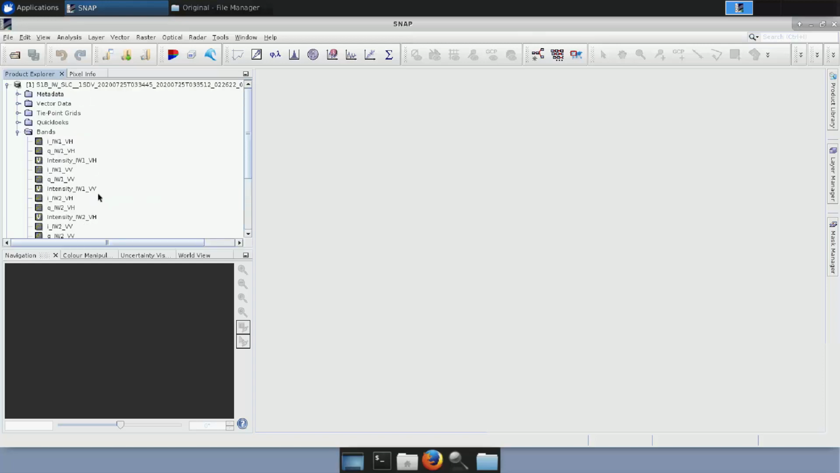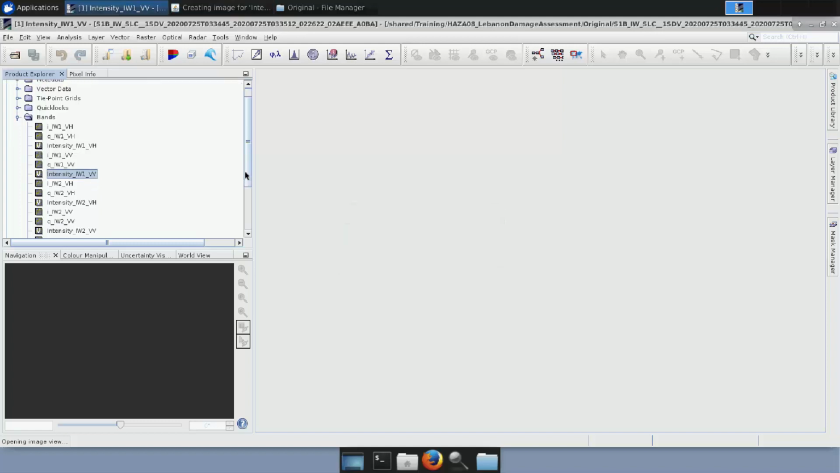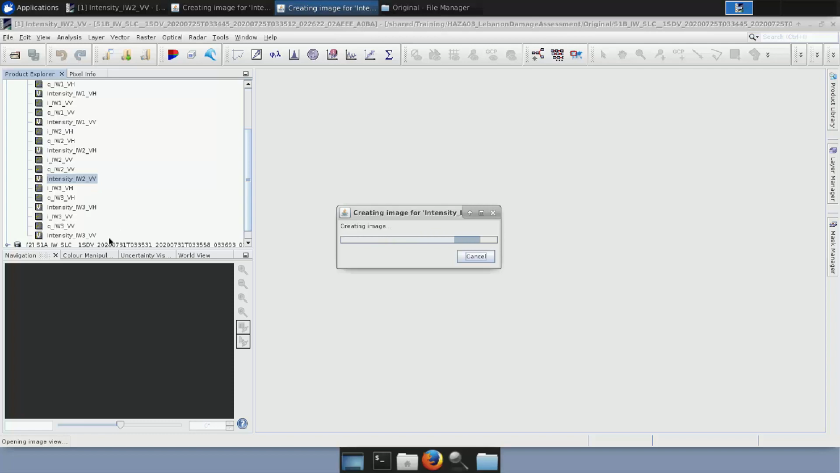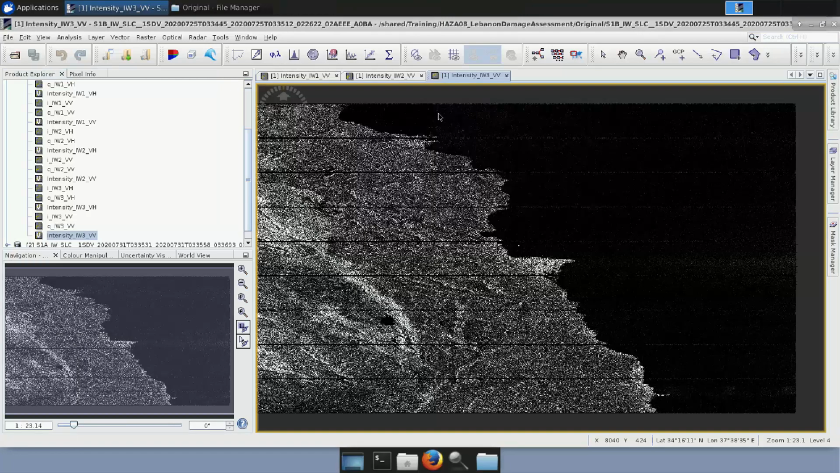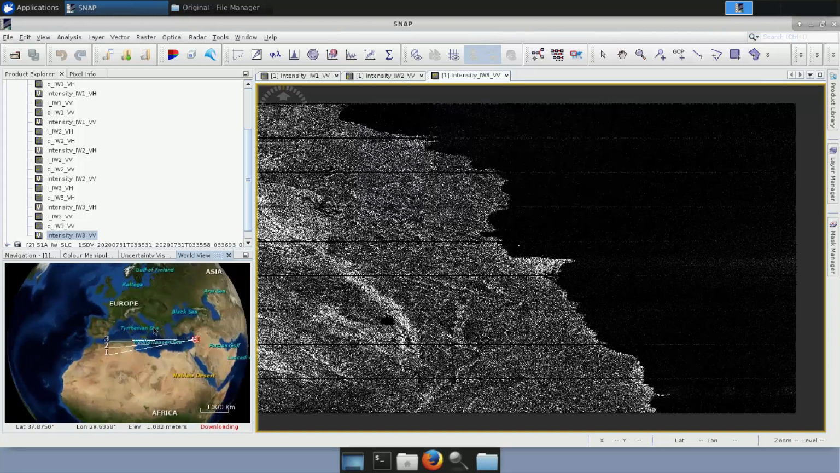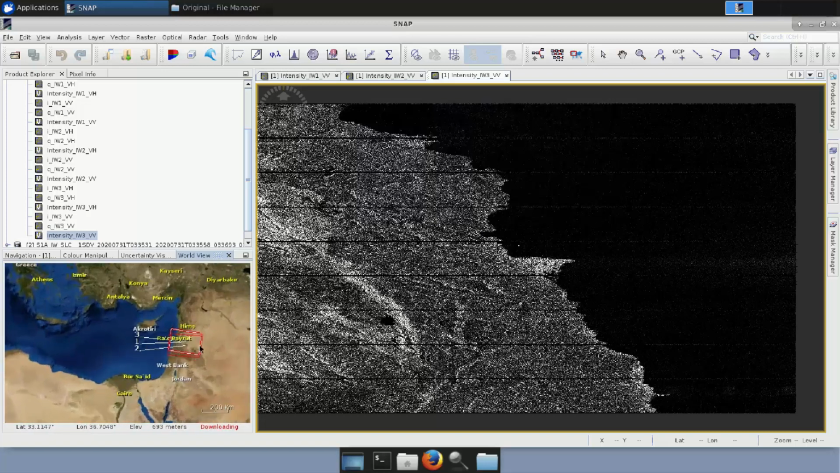Let's open now all 3 of them for intensity IW1 VV. We just double click and it creates the image on the right. We repeat the same for IW2 and also for IW3. Once all of them are opened, we go here to the World View in order to see the location of the products over the globe. So we go here, we zoom in, and now